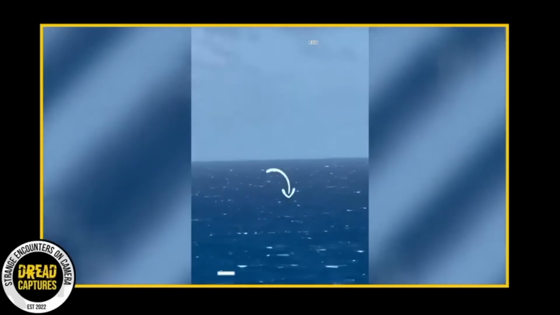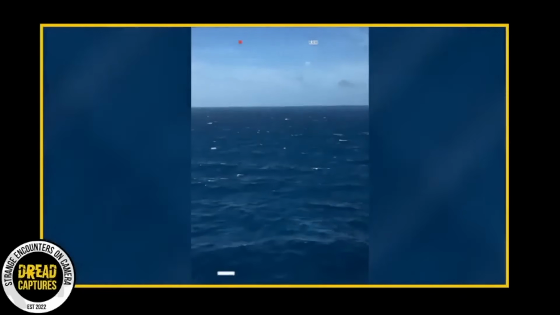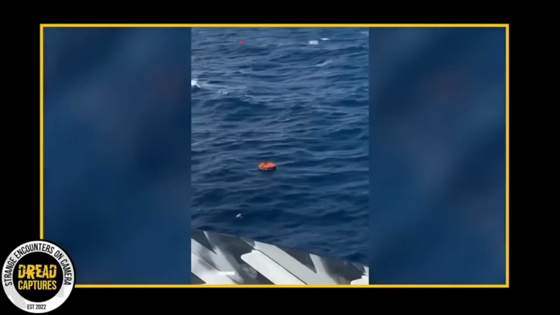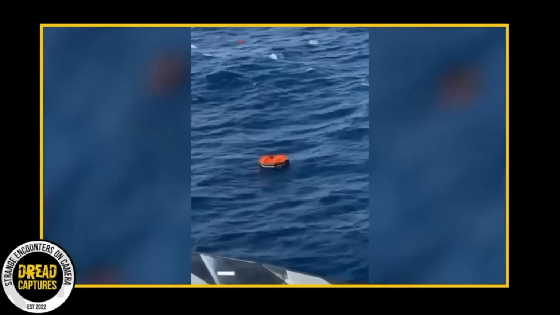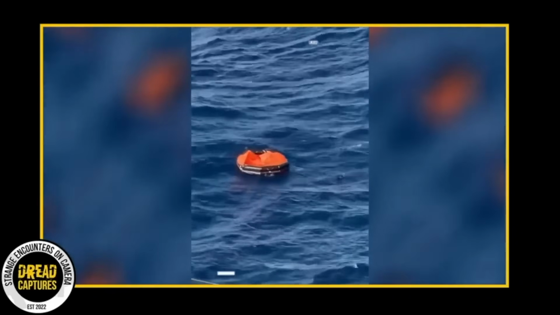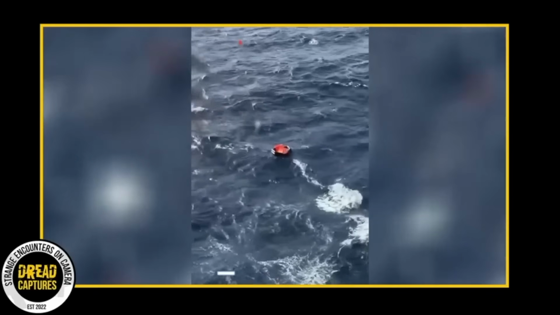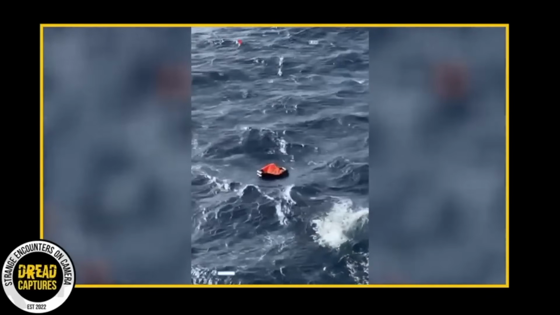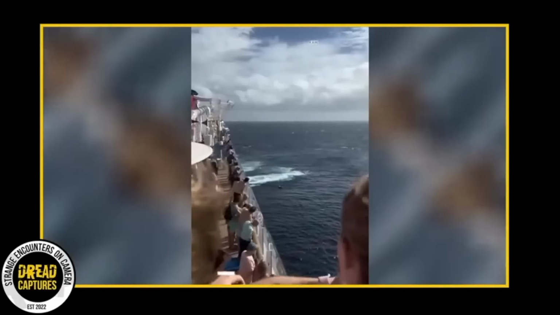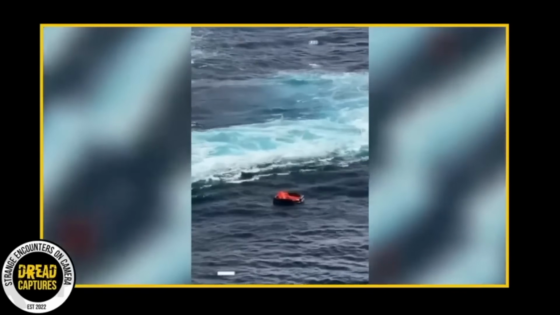Okay, now this is super eerie. A cruise ship starts to make an unscheduled U-turn when the captain spots an orange life raft in the middle of the ocean. I just have to say, something like this is one of my worst nightmares, as I'm sure it is for many people. I guess the only thing that could make it worse would be not having a raft. Look how hard it is to see that, nearly impossible. Wow, my adrenaline started pumping watching this.